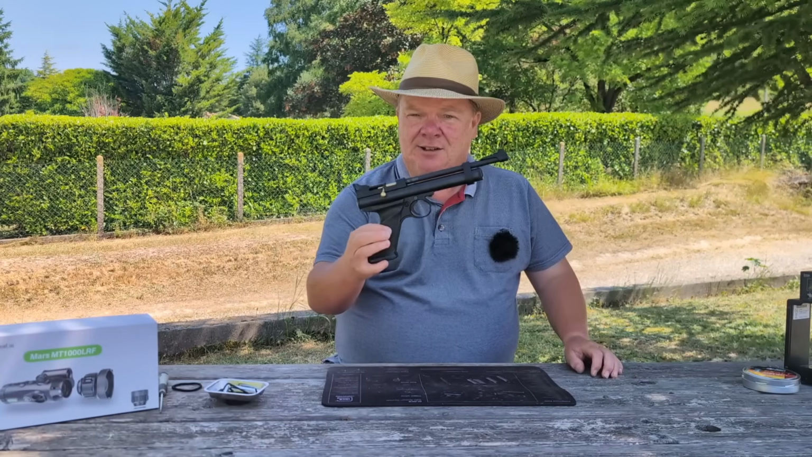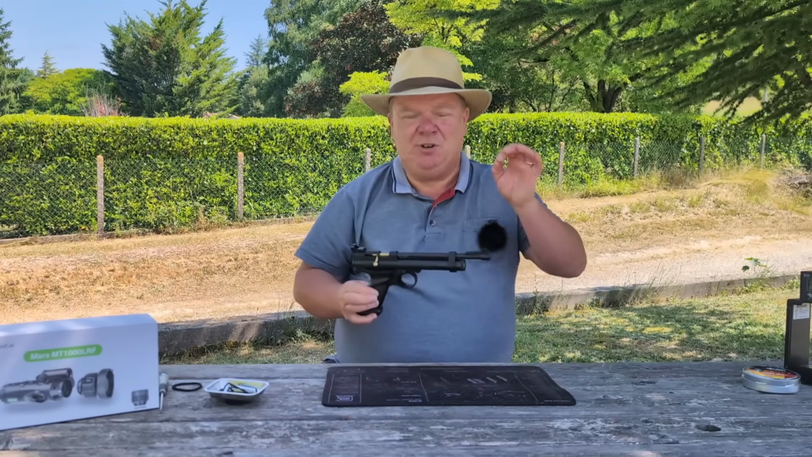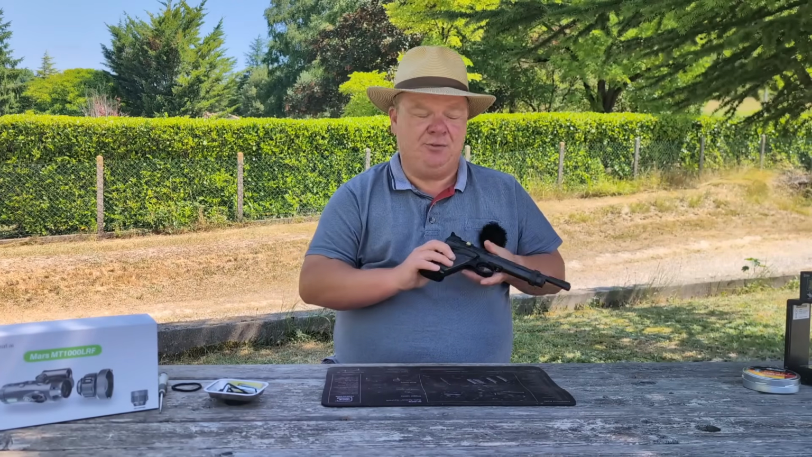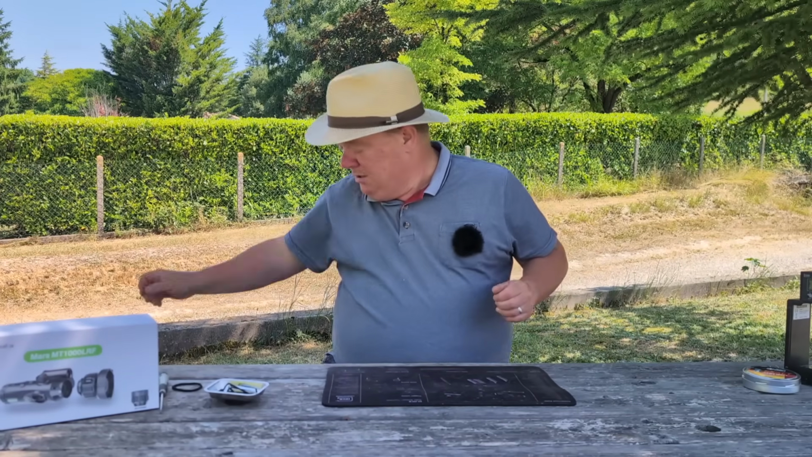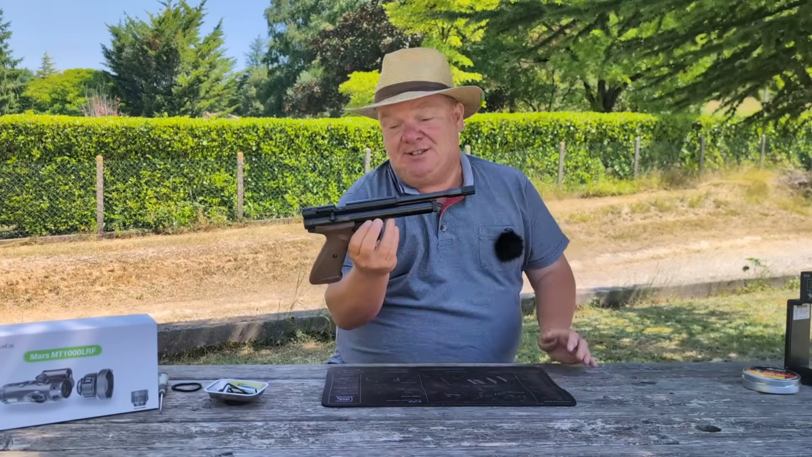So looking at a very nice cheap pistol like this, you think, how can I make this more expensive? We used to be able to buy all kinds of different steel bits and things and this, that and the other for it from a company called Gojng, who are no longer supplying, certainly the UK. I'm not sure if they've gone out of business altogether. But then Crosman brought out this. Now this really is